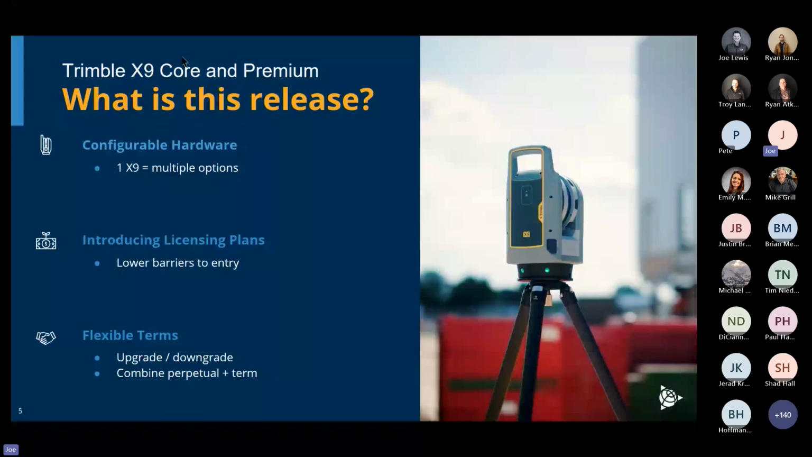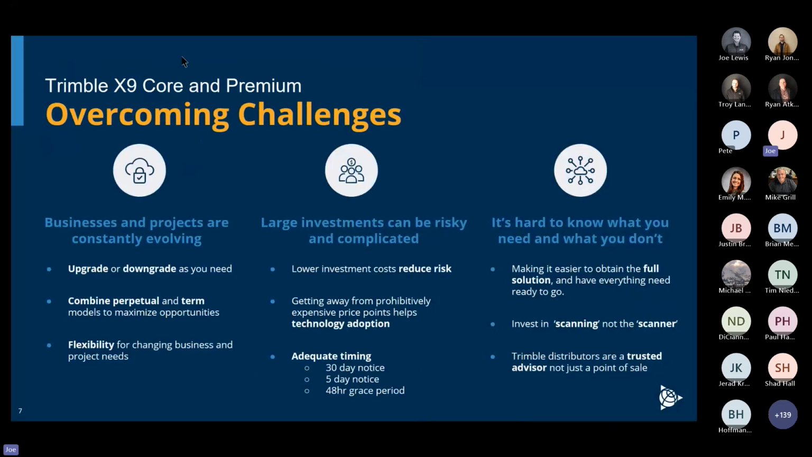So the idea is that if you've got a core scanner and a project comes along where you need more range or more data, you can actually upgrade for a temporary time on a term and then go back to your core scanner at that point. So one of the challenges that we've always come across is, what do I need? Being able to upgrade and downgrade will help as new customers enter scanning.